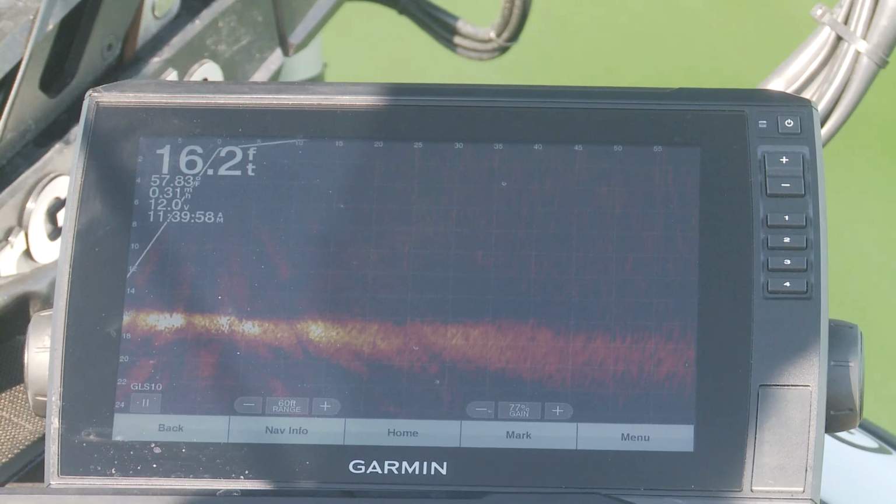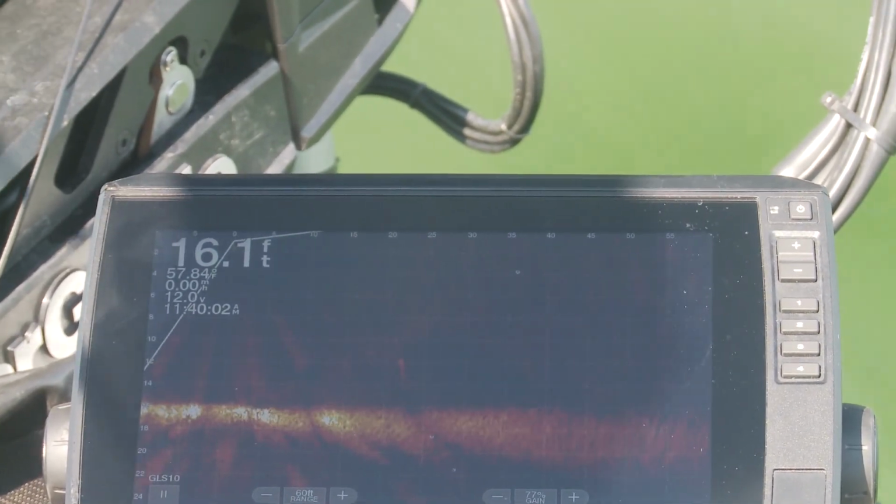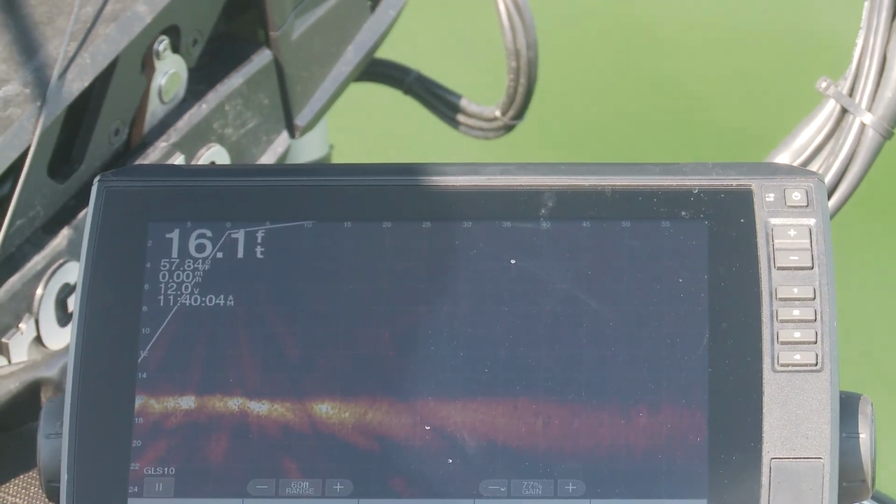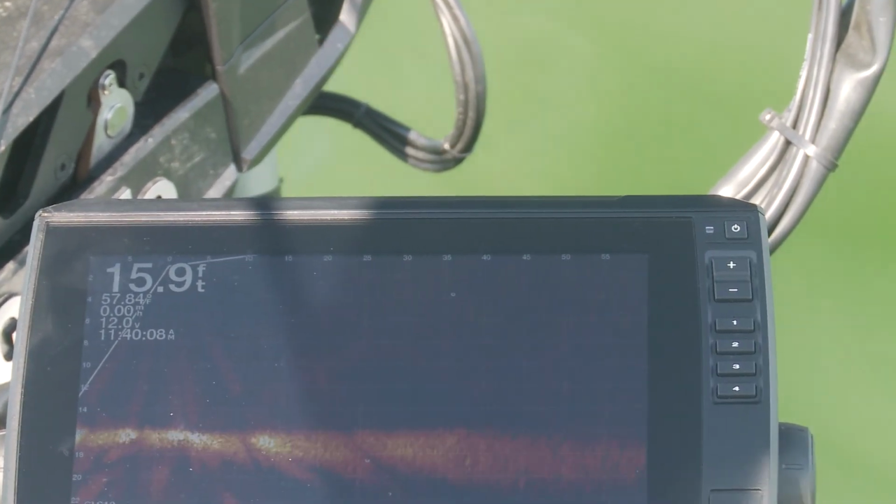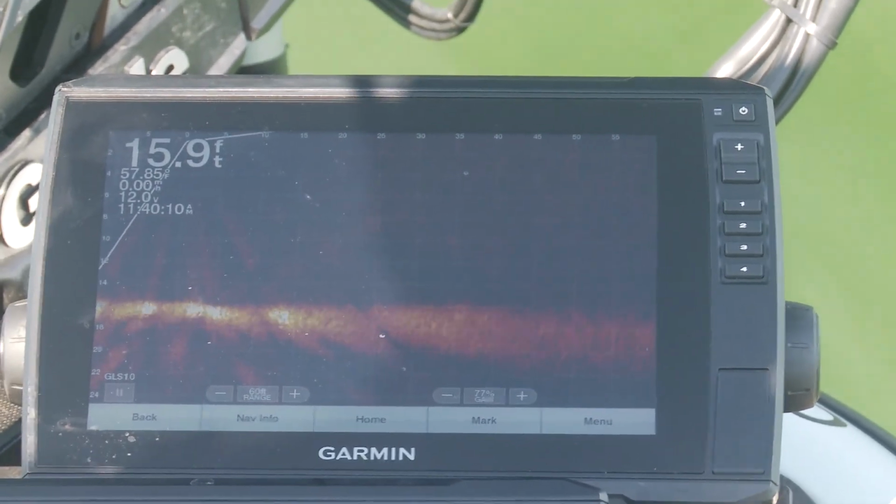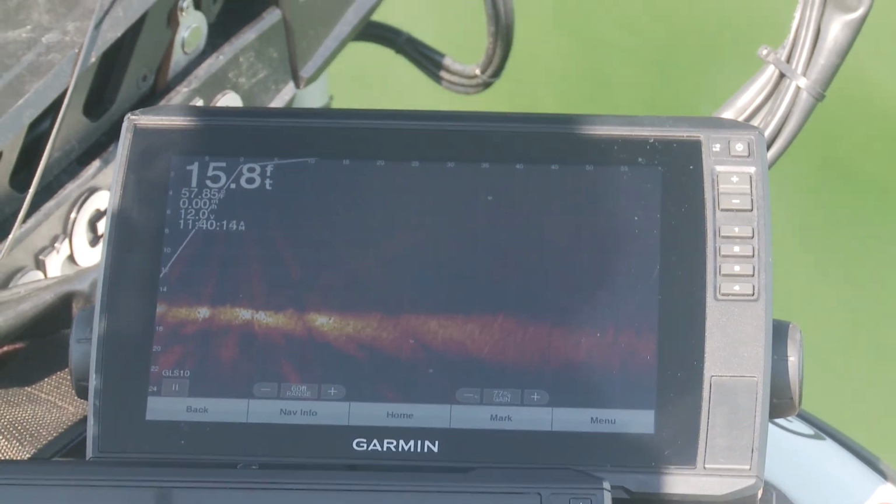I missed them. I left it short. I'll reel in, do it again. They're at 35 feet now, moving away from me. There goes my rig. It's almost to the bottom at 40 feet. I'm 5 feet in front of those fish.